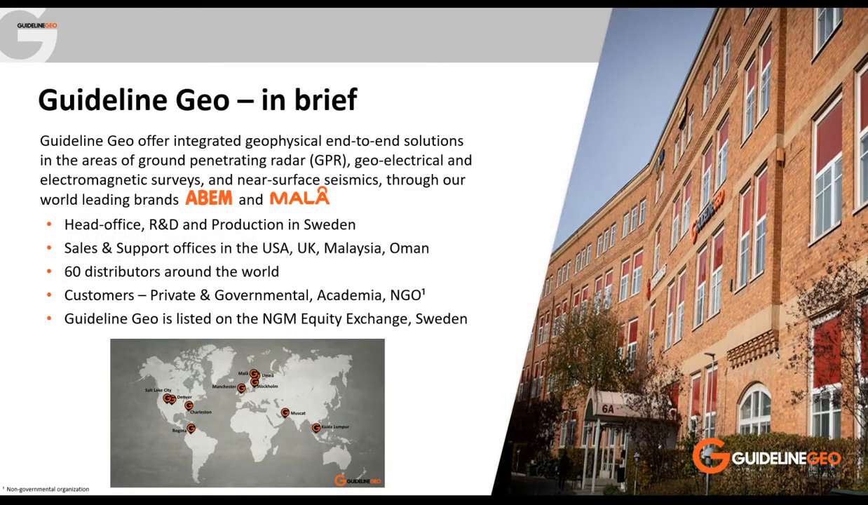And for those who aren't fully aware of how Guideline Geo, ABEM and Marla fit together, I've thrown in a couple of slides about the business itself. Effectively, Guideline Geo owns the ABEM and Marla brands. We have offices that are spread across the globe, as you can see from this little diagram. We cover most time zones pretty well, and these offices are a mixture of some sales, some technical, some mixed. The key ones are probably our head office, which is in Stockholm, then our research and development office, which is a bit further north in Umeå, and then further north again in the town of Malå. We have our factory where all of the ABEM and Marla systems are manufactured.